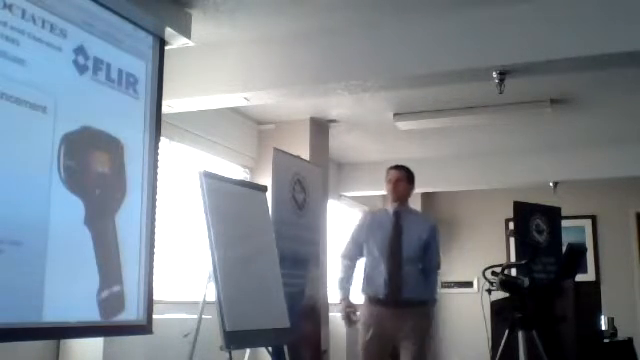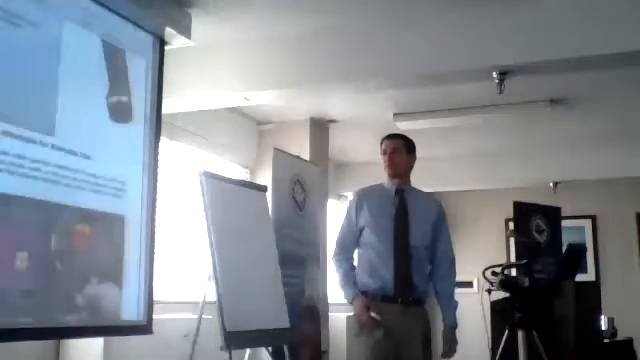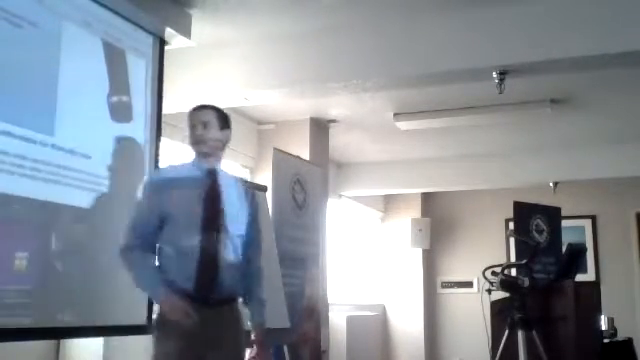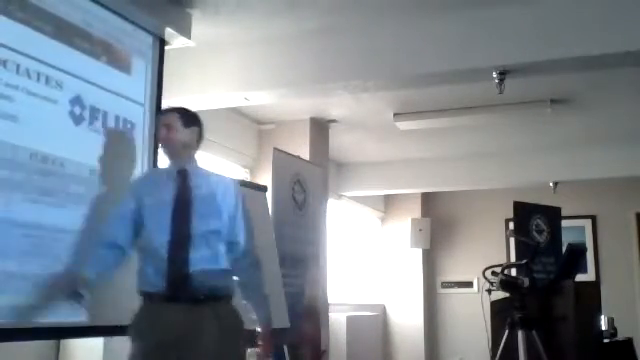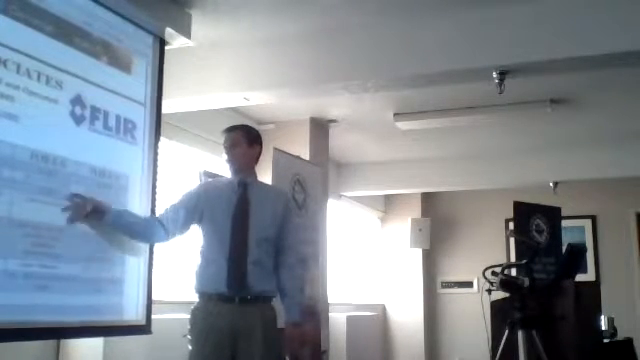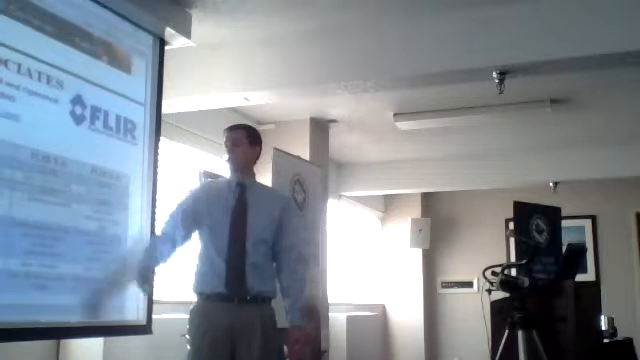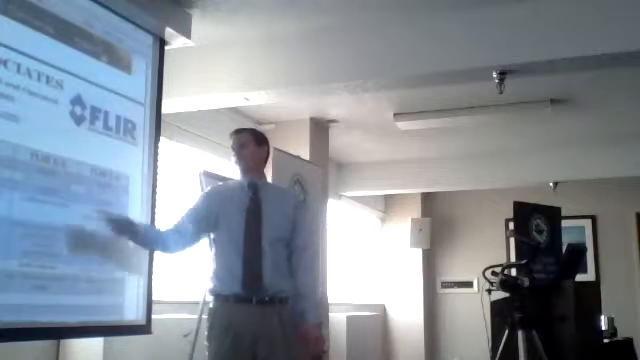So this is what the E4, 5, 6, and 8 look like, and the only difference between the models is really the pixel count. You start with an 80 by 60, and at the max end you get a 320 by 240, and this is the price difference. The E4 is $1,000, the E8 is $4,000. For marine inspections, I would recommend again a minimum of 120 by 160 resolution and thermal sensitivities under 0.1 Celsius. So this one has a 0.06 detector in it, and the sticker on this one is $24.95.